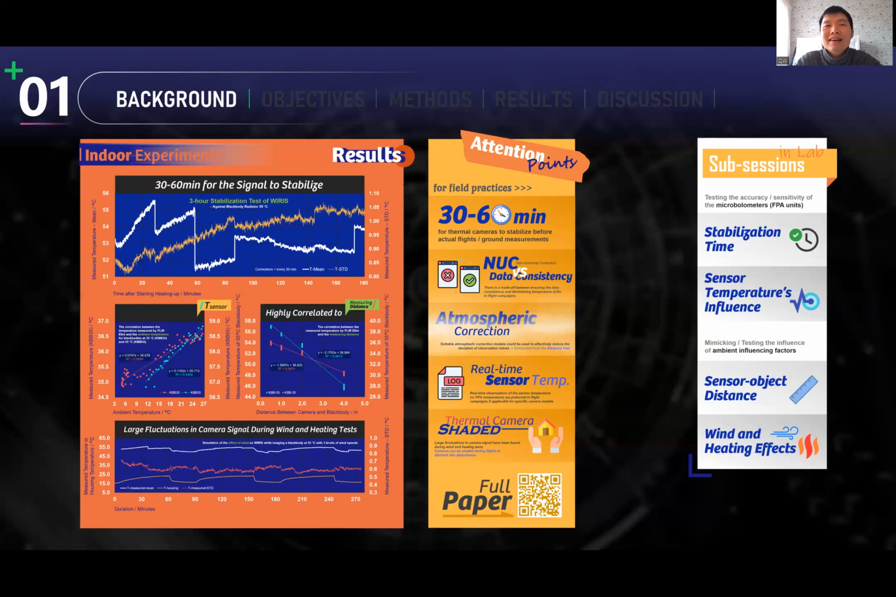And in the end, since we also used a fan and a heating gun for mimicking the solar radiation and wind influence outside, we also found that these two factors might influence the temperature a lot. It's also normally, let's say, more than 5 to 10 degrees.